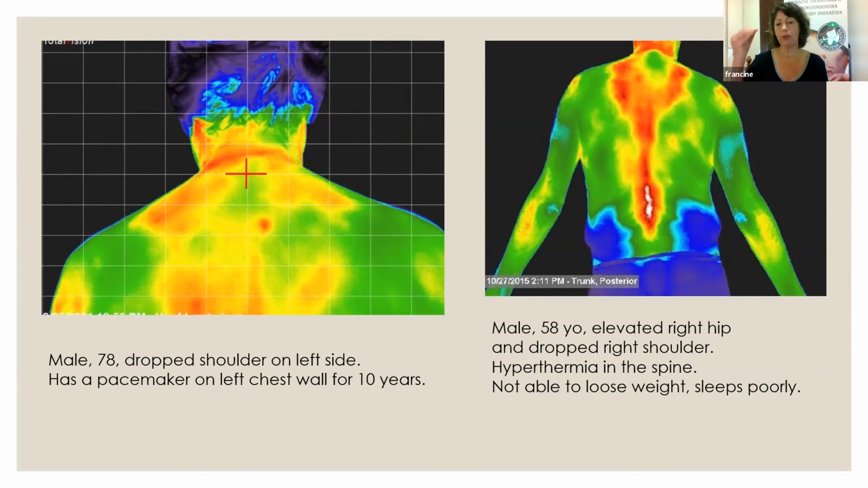Because if we put that in the history, a thermogram is not just making images, it's taking history as well. And so the history is really important to have a good understanding of what's going on with the whole physiology. Sometimes people say to me, I had a whiplash, but 10 years ago, but still things are going on which relate to that whiplash. So does that answer your question a bit,